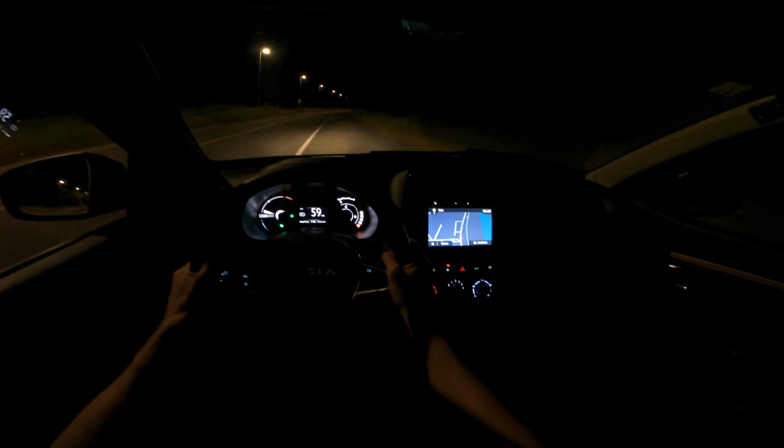Now I'm gonna try to flip the switch for the, well, if I can find it. This is not safe. It's just too far to reach it. Now I flipped it on.